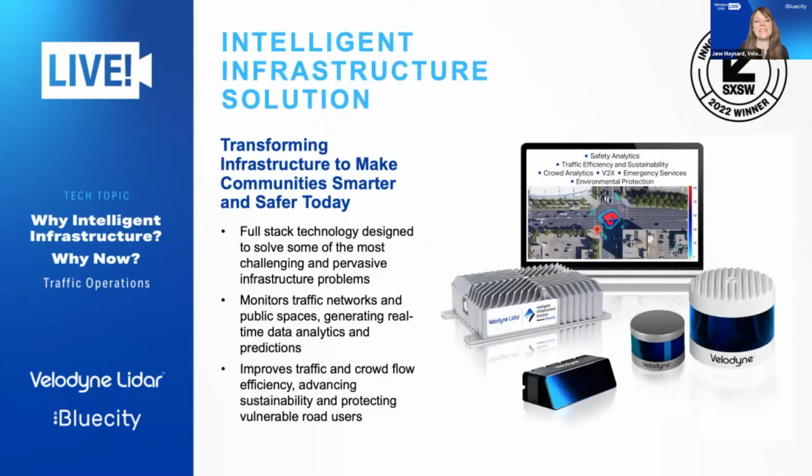One of our offerings is Intelligent Infrastructure Solution, also known as IIS, which is how I will refer to it from here on out. This combines Velodyne's LiDAR with Bluecity's AI. We were so happy to join forces with Bluecity for this full stack hardware plus software solution designed to help governments solve some of their most challenging and pervasive infrastructure problems.